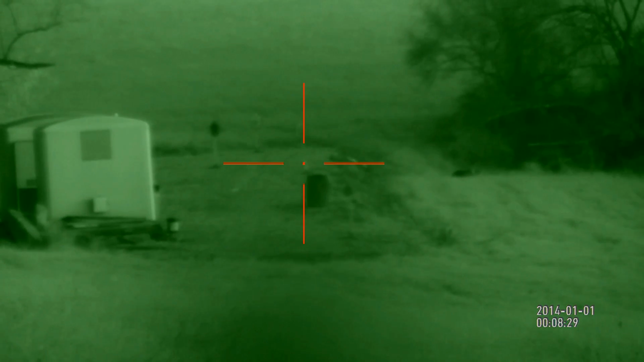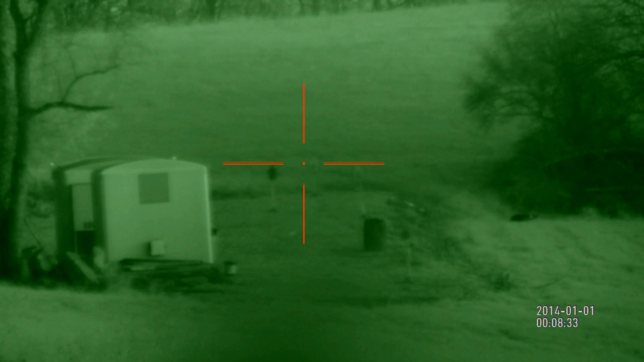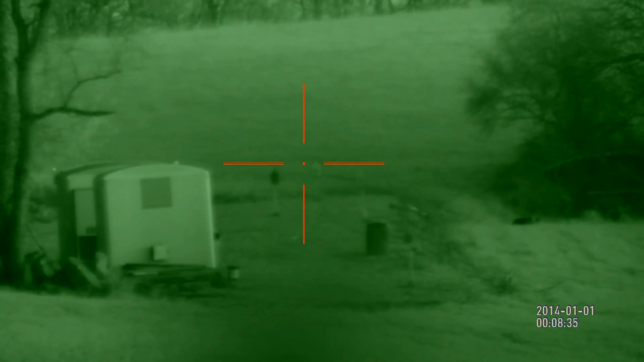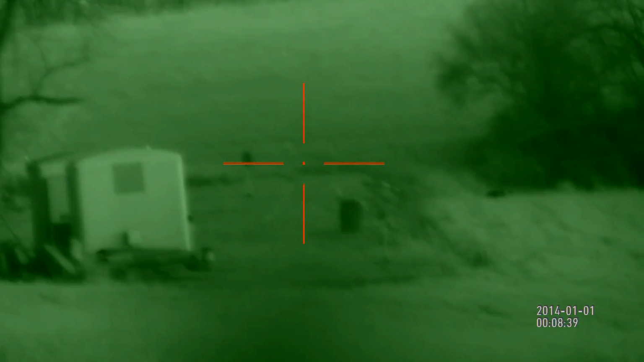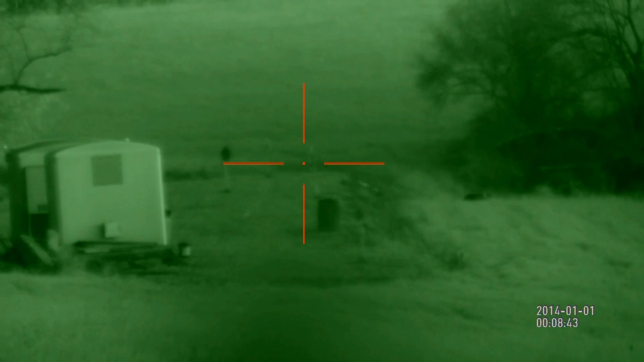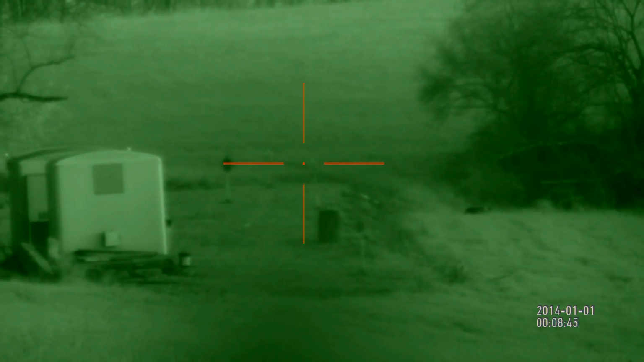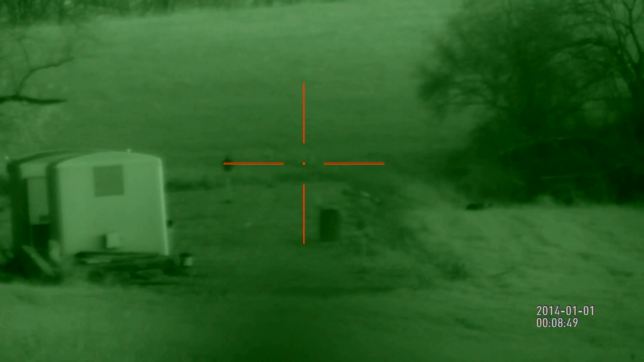Okay. And then we've got two targets out there at 150. All right, we're gonna let it get a little bit darker, and then I'll pick you up with you guys in full darkness.